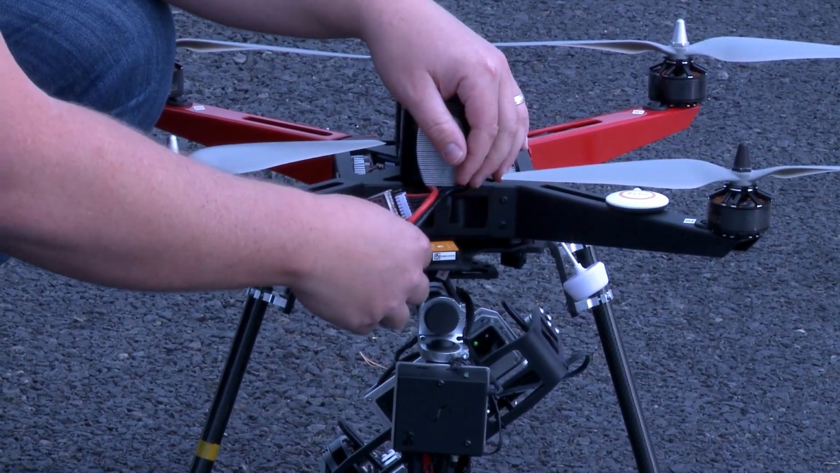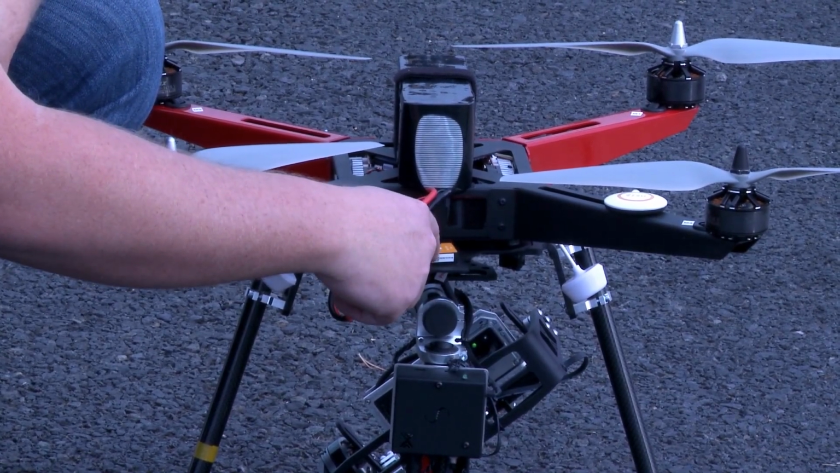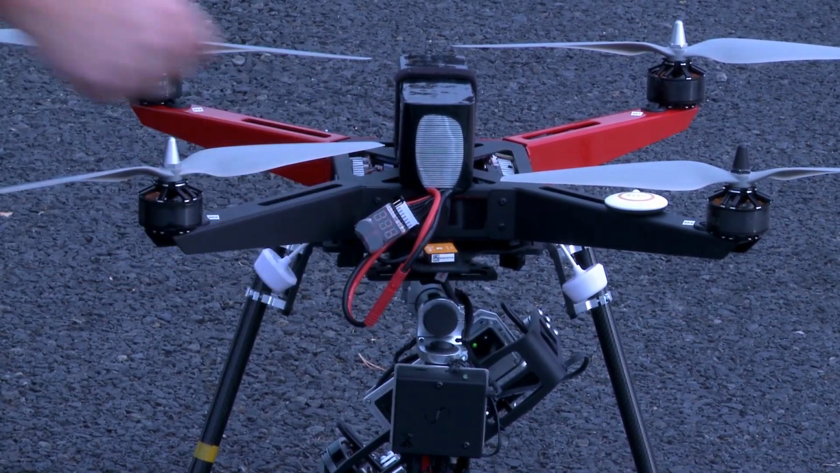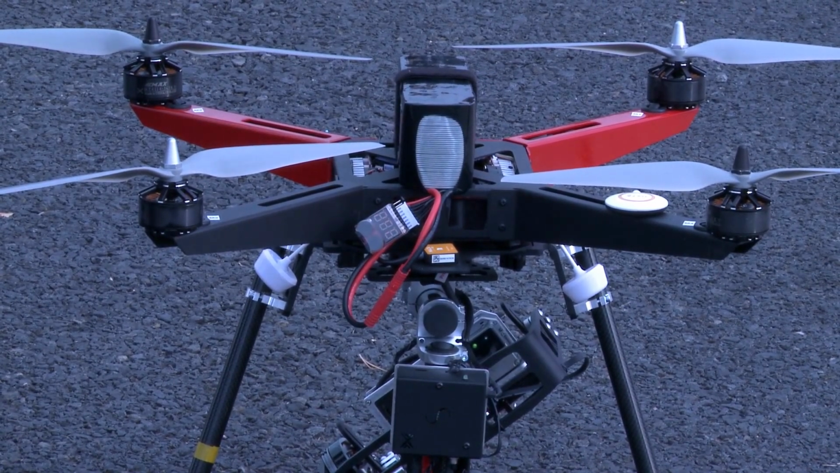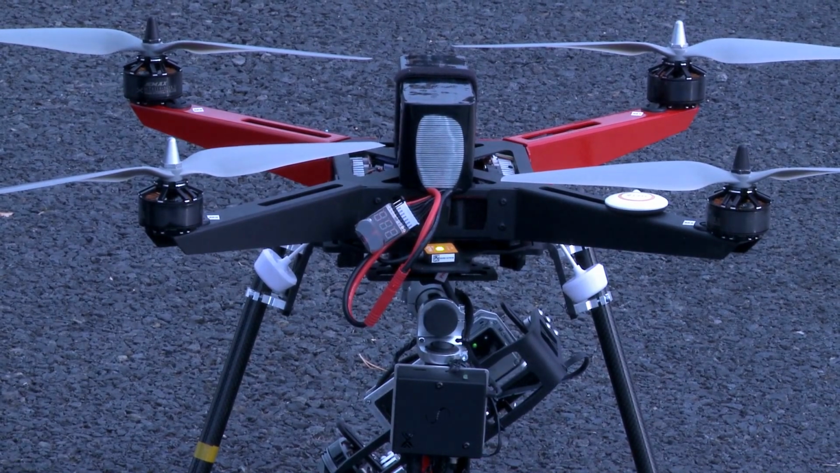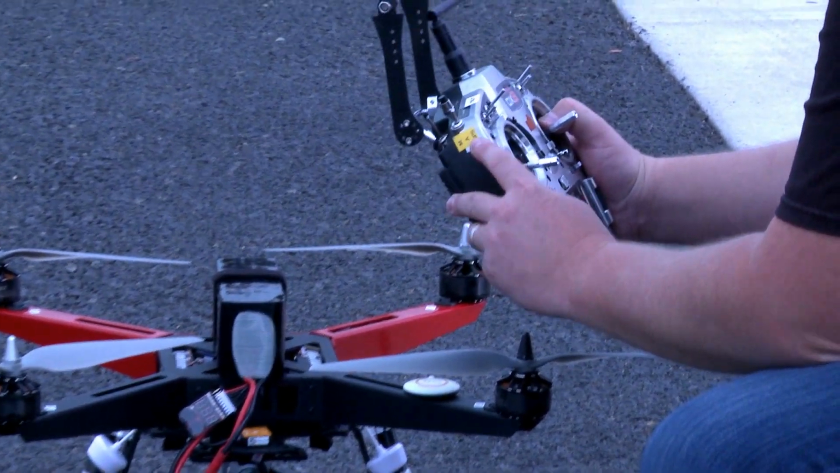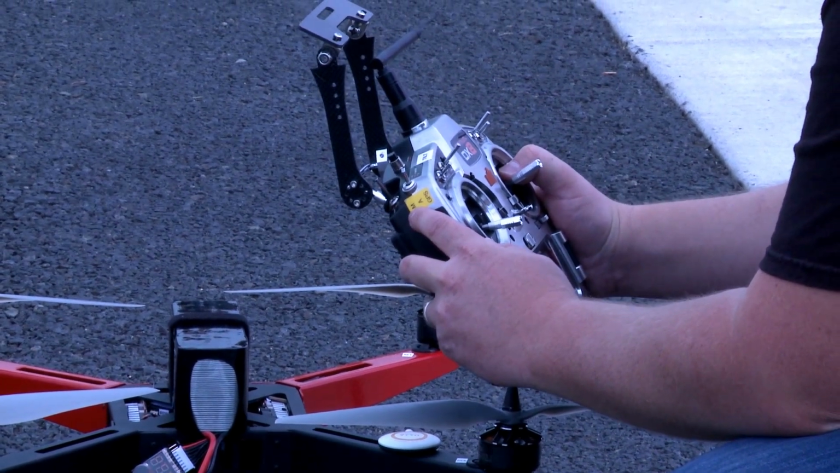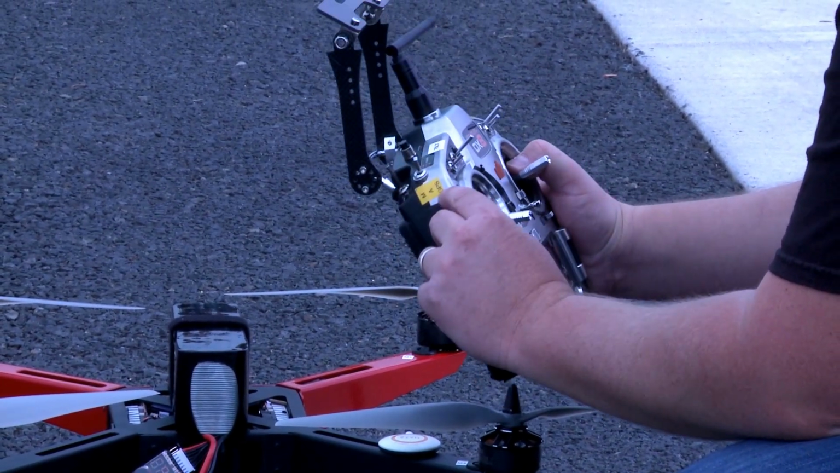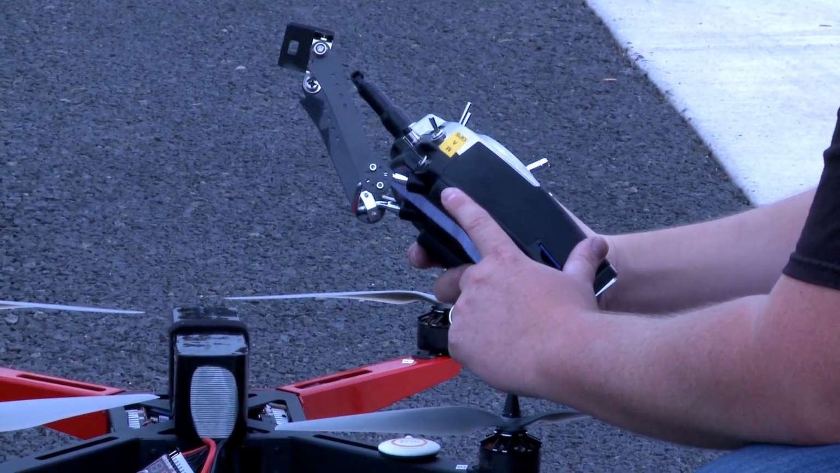And you can see that the flight controller has an LED here on the back of the quadcopter, and that's going to illuminate certain colors to tell us what's going on. So to initialize our compass calibration, what we're going to do with our radio is over here on the radio where we have our flight mode switch, we have GPS, attitude, and manual. We're going to go ahead and flip between GPS and manual 6 times to enter into our compass calibration mode.